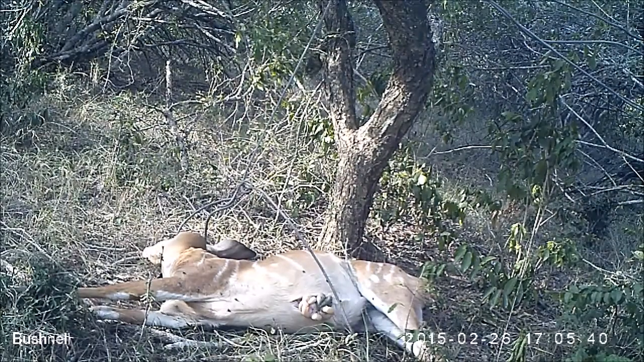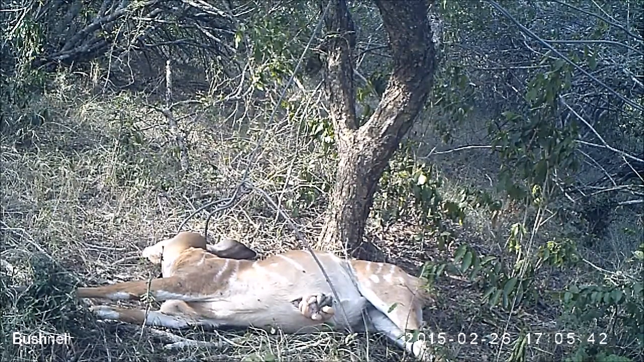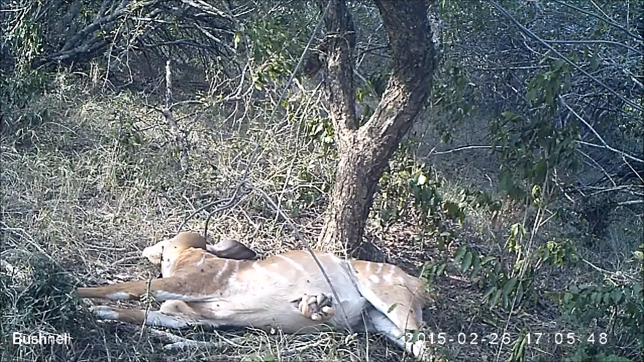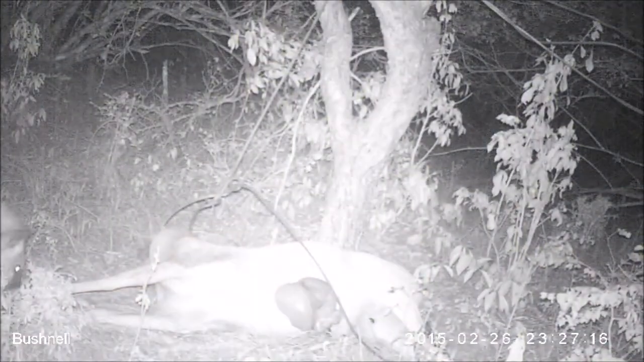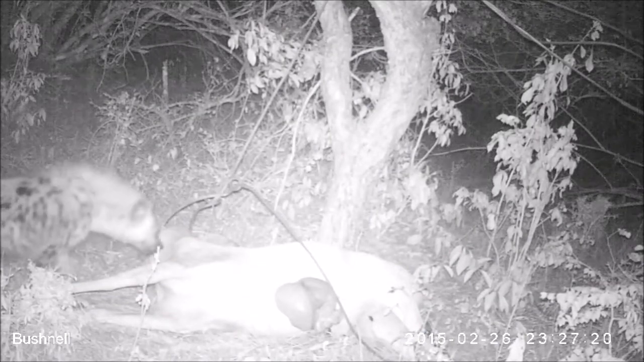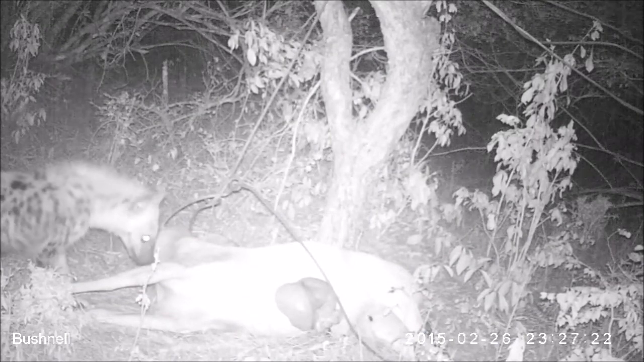This is some camera trap footage from some of the research I've been doing on spotted hyenas for the last couple of years. Basically, this is a Nyala carcass, which is an antelope that I had put out very close to a spotted hyena den where I knew there was lots of cubs, but I didn't know how many, I didn't know their ages, and I also wanted to find out who are the mothers.